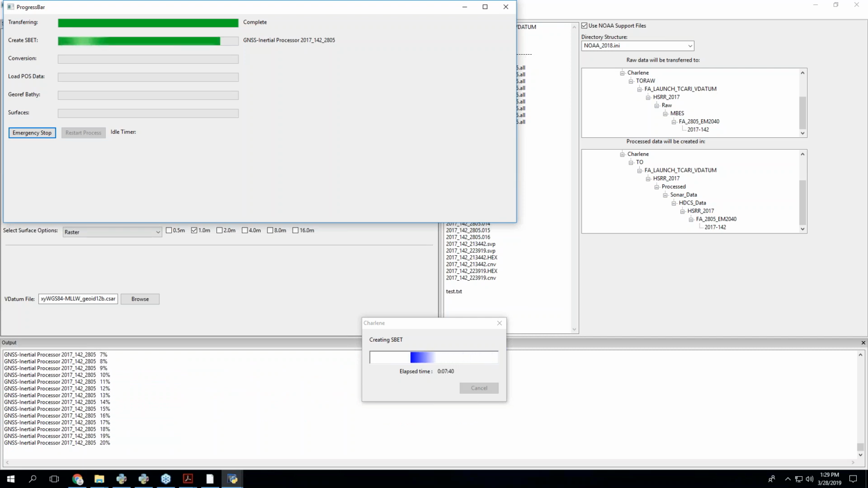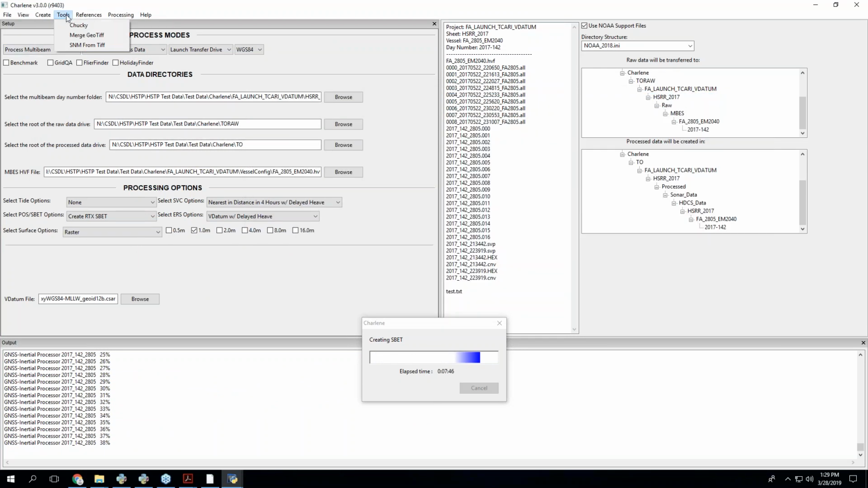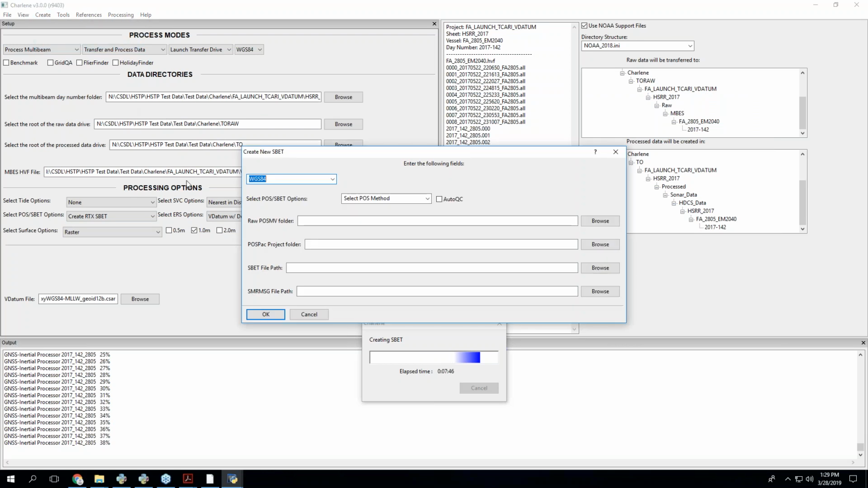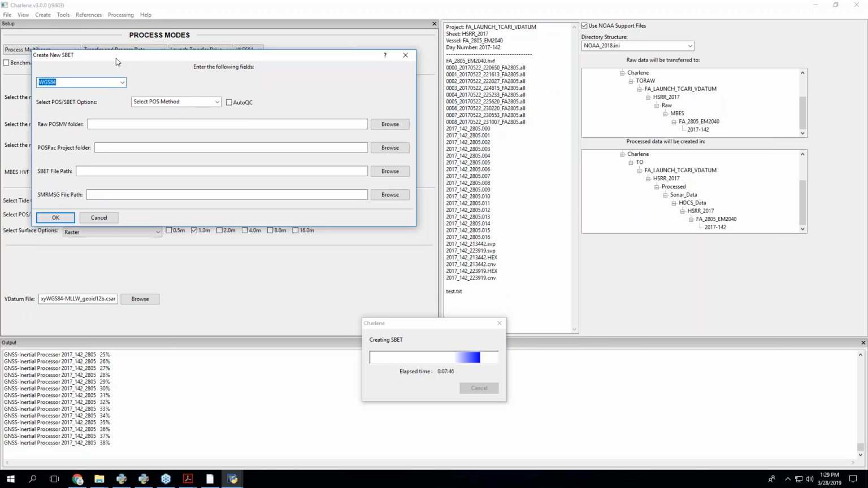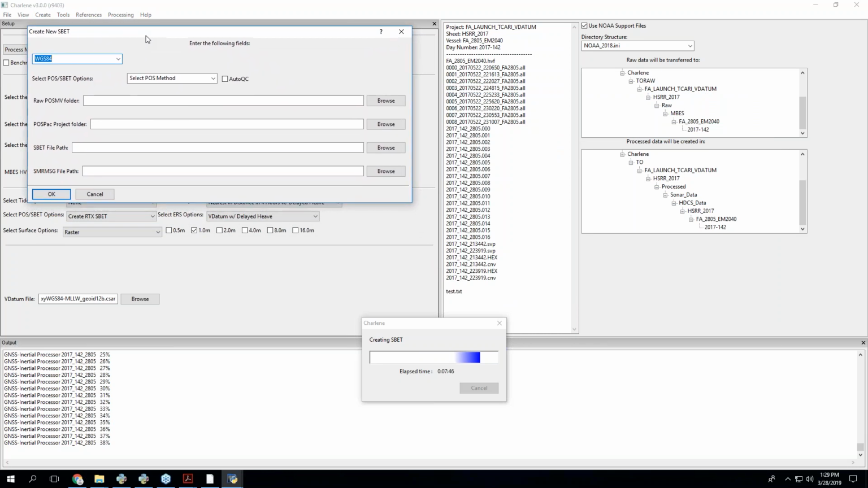Yeah, right. So what I currently have in Create is this utility to create an SBET. I think I might have shown this to you guys, so maybe you're wondering if there's something other than this that exists.